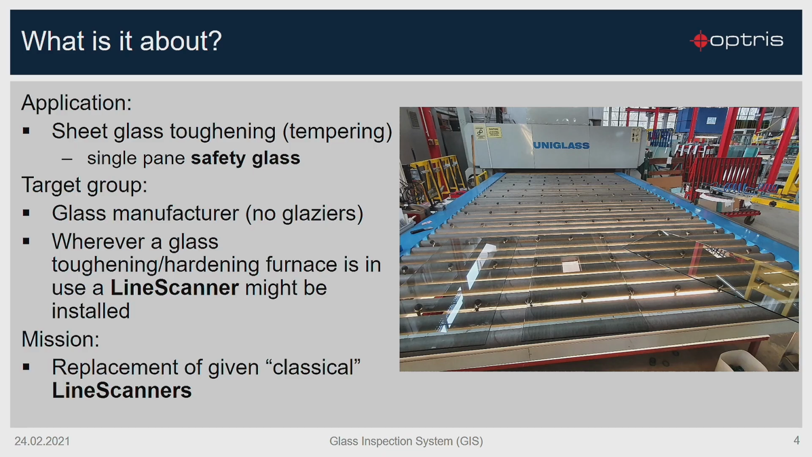Here you can see an application example where the glass inspection system can be used. And wherever a glass toughening, hardening furnace is in use, a line scanner might be installed, and you can replace an old classical line scanner with a new glass inspection system.